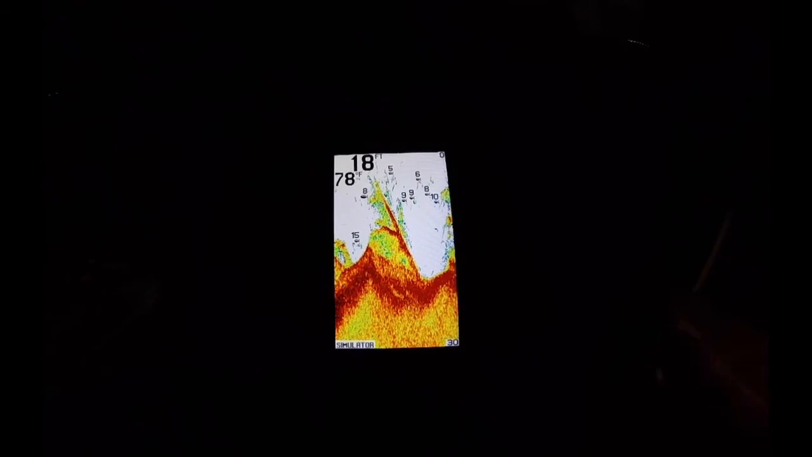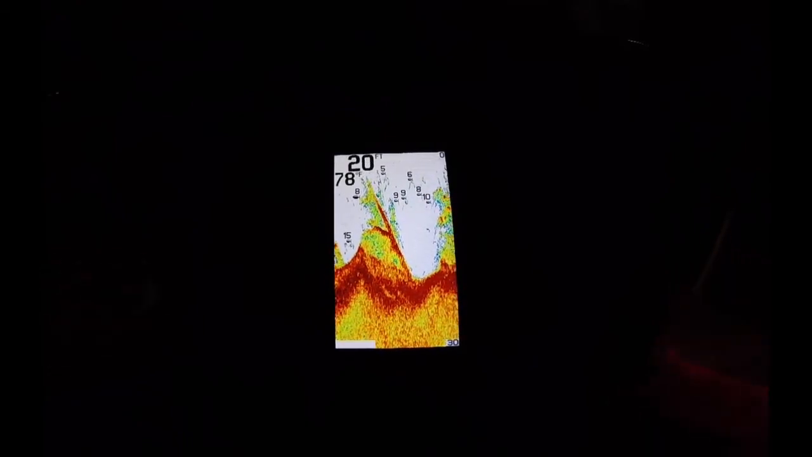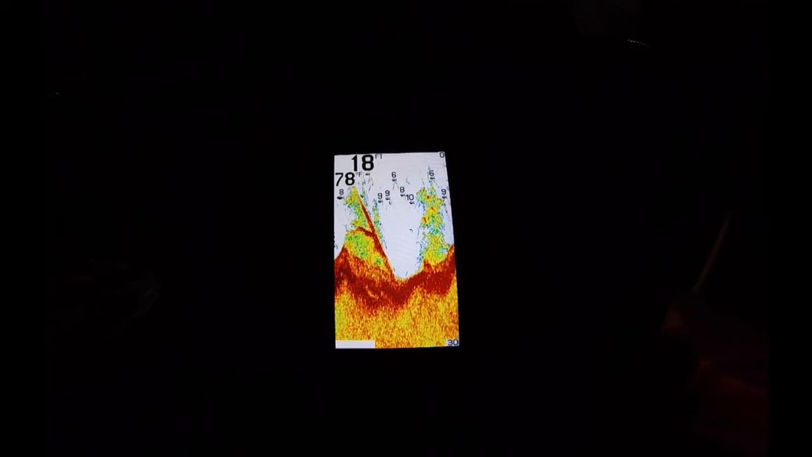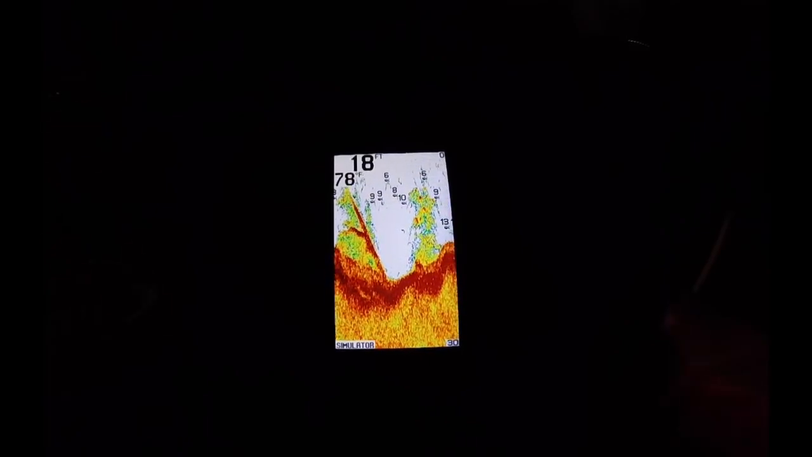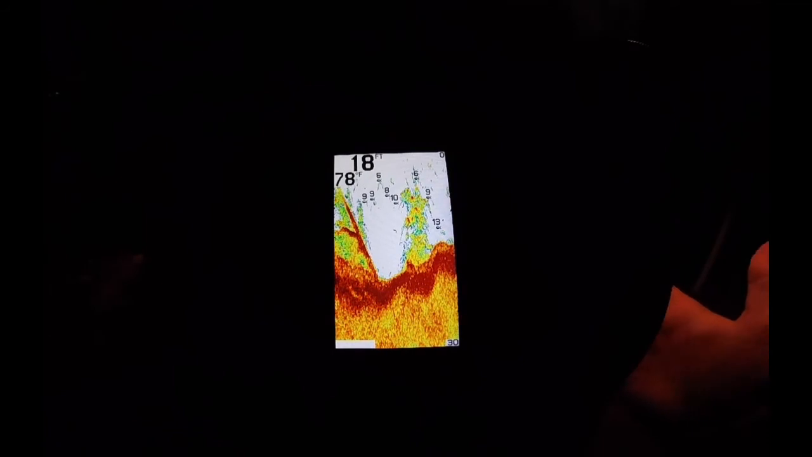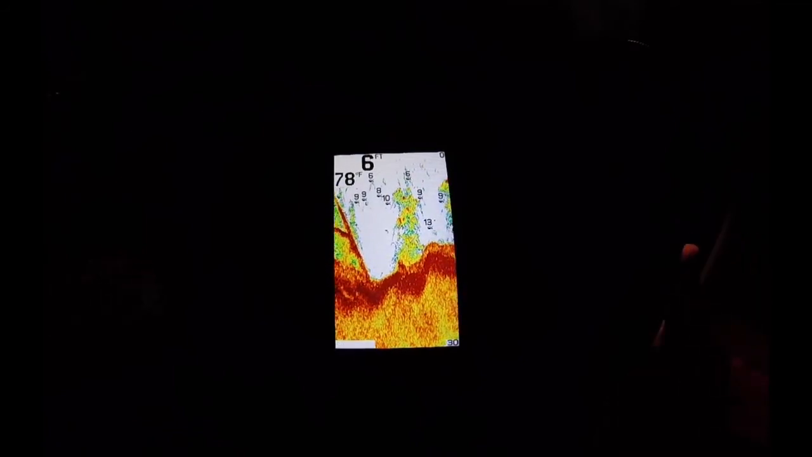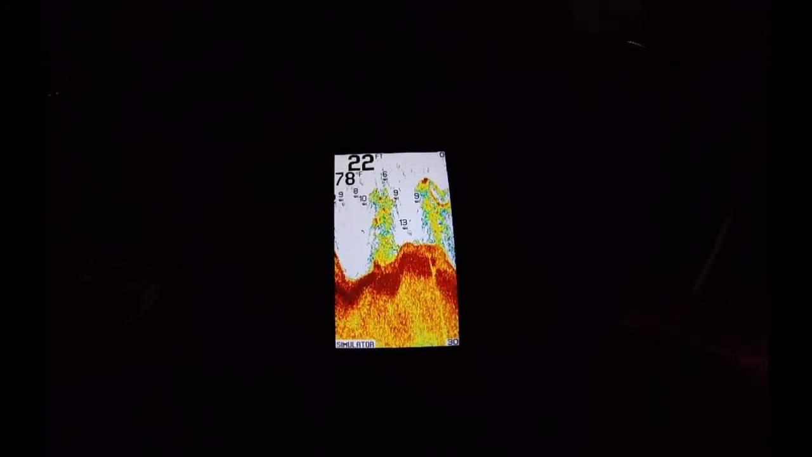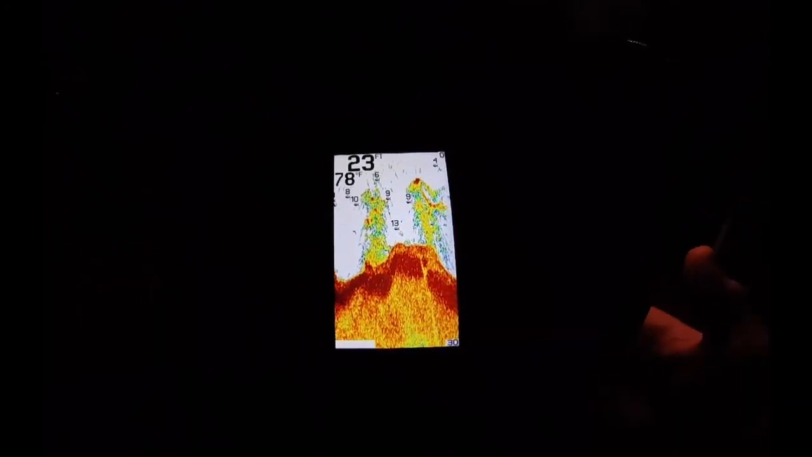You know, I would honestly rate this thing on a scale of 1 to 10. I'd say it's probably 8.5 out of 10 or 9ish. This is my first fish finder, and I'm just getting into electronics. And I will say, if you guys are trying to get into electronics like me, I would recommend this because it's cheap, it's affordable, it's easy to use.